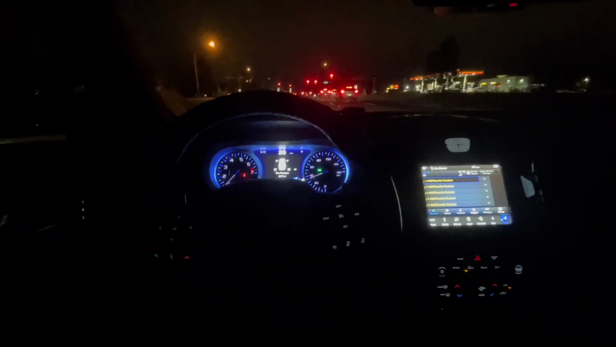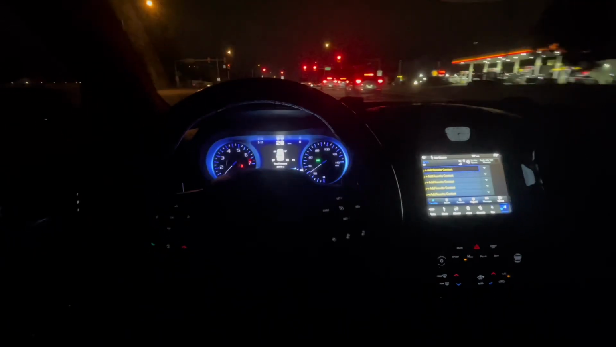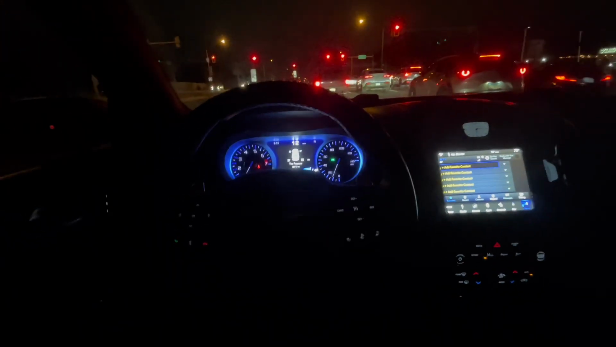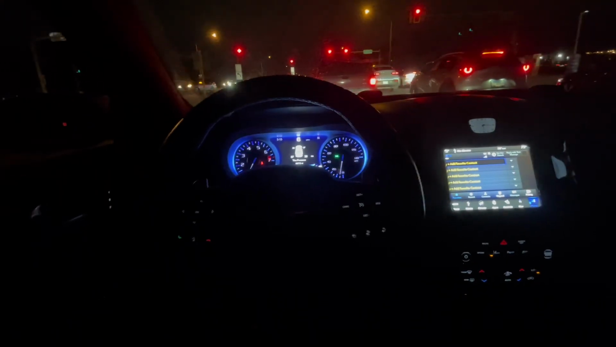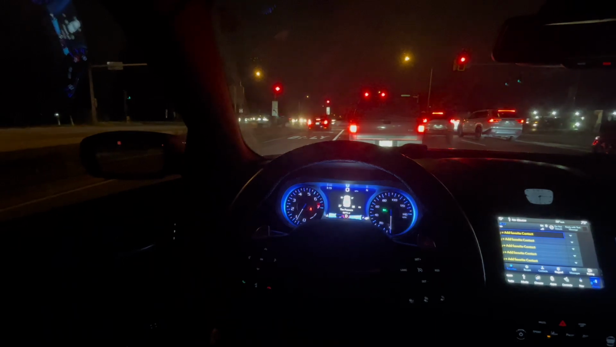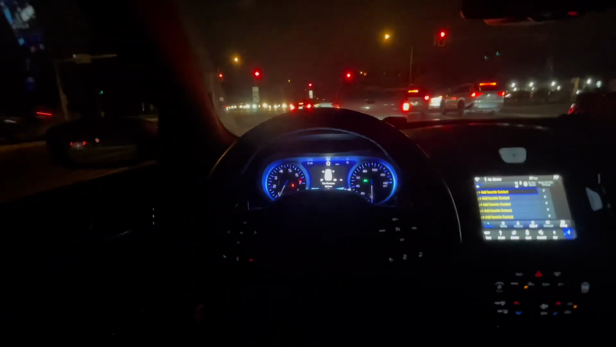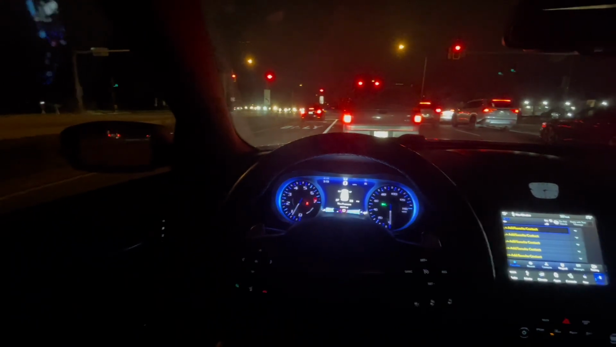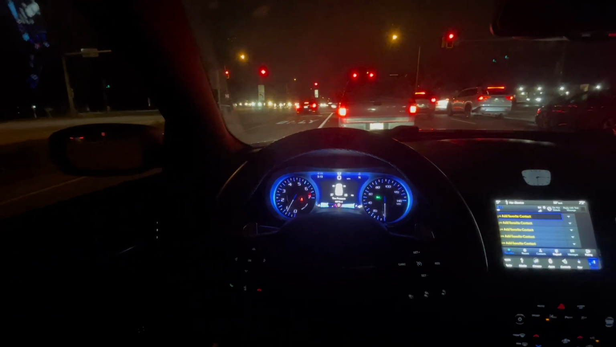So yeah. But I'm on the way to Target right now to pick something up for myself. Damn, whose is that? Is that this Audi or something right here? That's what I'm assuming. He over revving his car and could barely hear it.